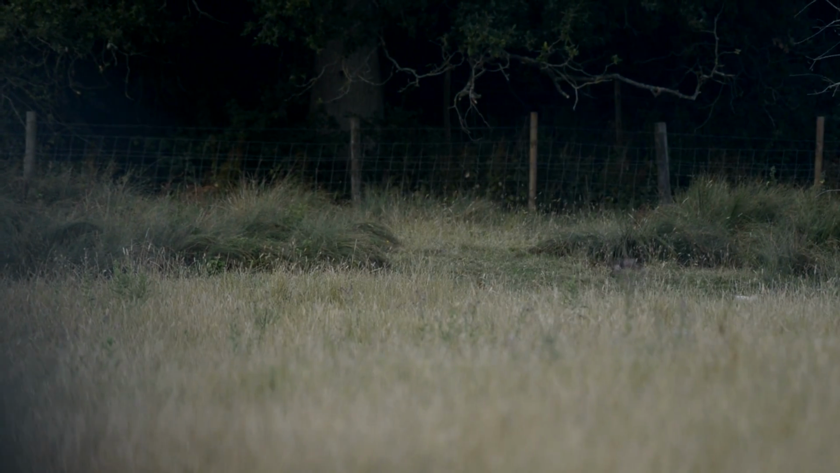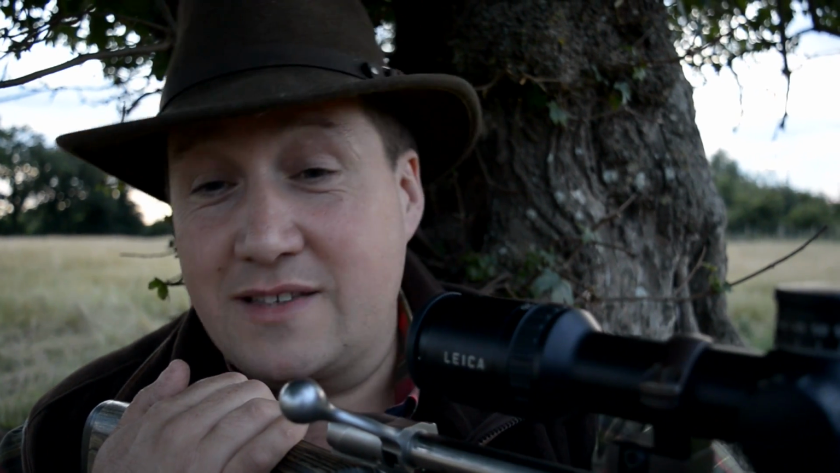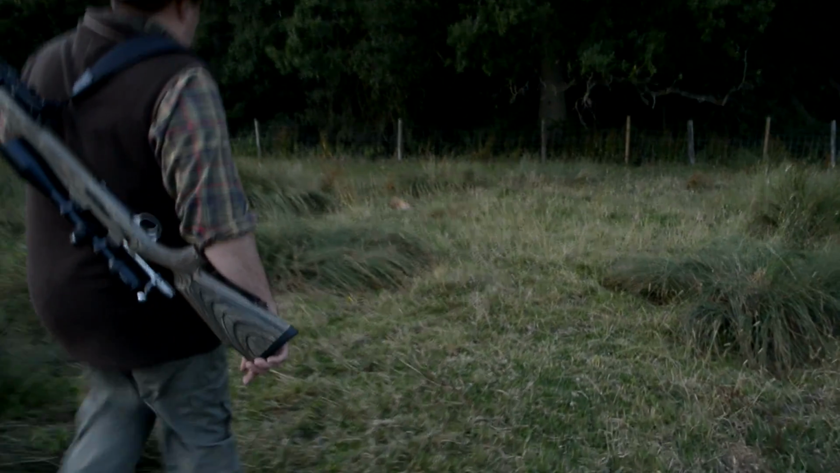If the fox had started to investigate and come any further, then we could have been in trouble, especially as David has come out and forgot his ruddy jacket. So he is in a very, very, very light white and blue check shirt, so he does stand out like a pimple on a bottom.